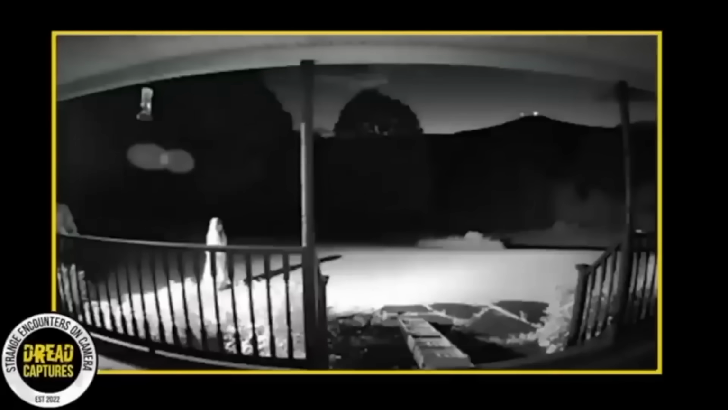Her movements are also super creepy. She's too calm. Each step she takes is measured, intentional. I think it's definitely worth noting how comfortable she is there, potentially meaning she's been there before.